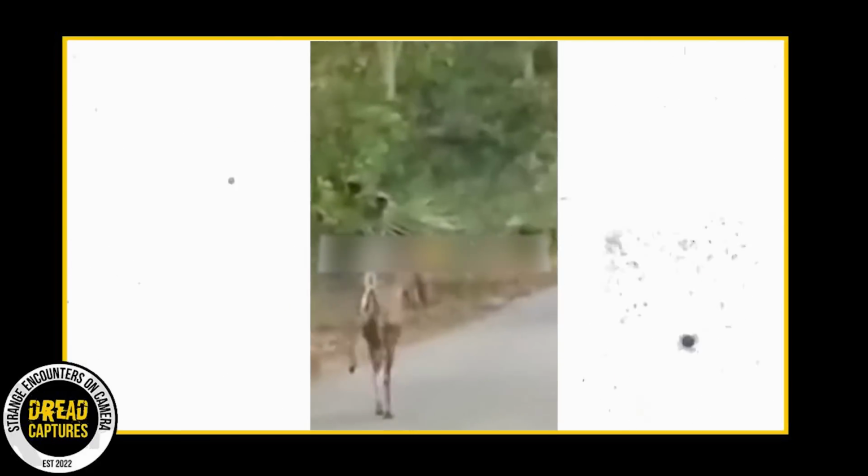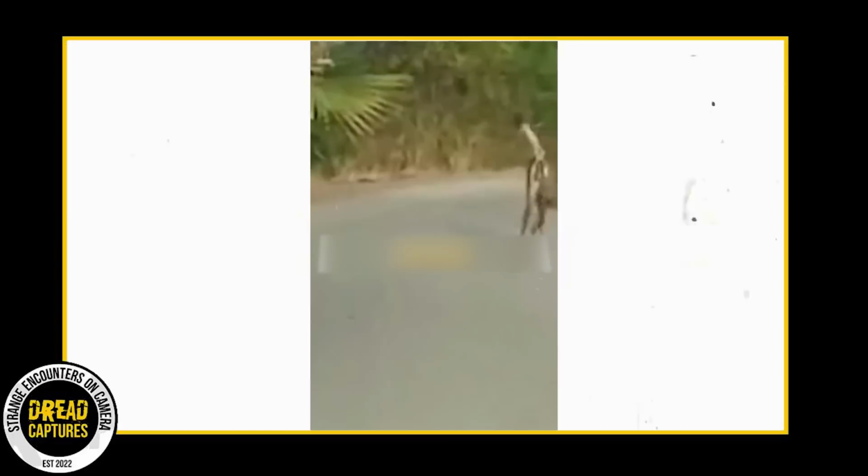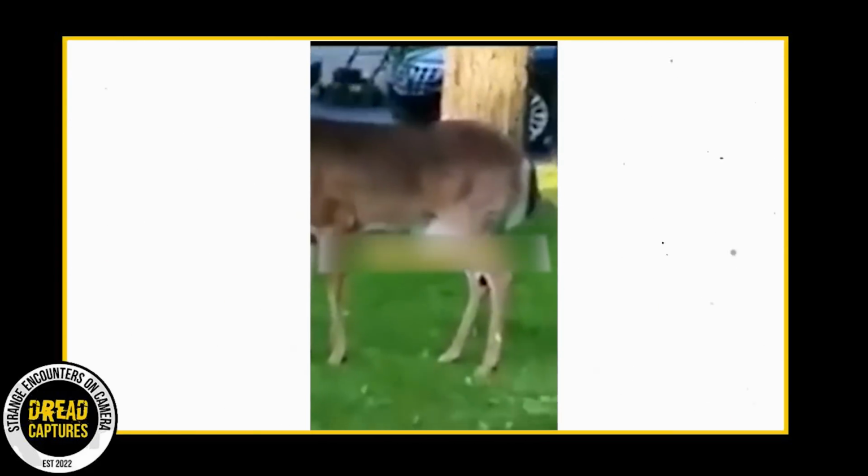It dawned on the man that she might need help, and he pulled over and literally followed behind the doe. All in all, the man jogged behind her for 10 minutes as she led him on a winding path. Eventually, she led him to her fawn that had been tangled in a soccer net near a home. The little one can't get out by itself. Of course, the man starts helping the deer.